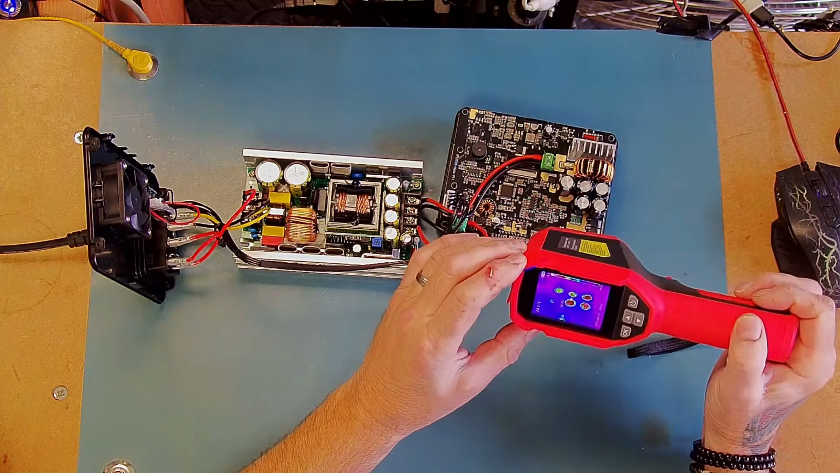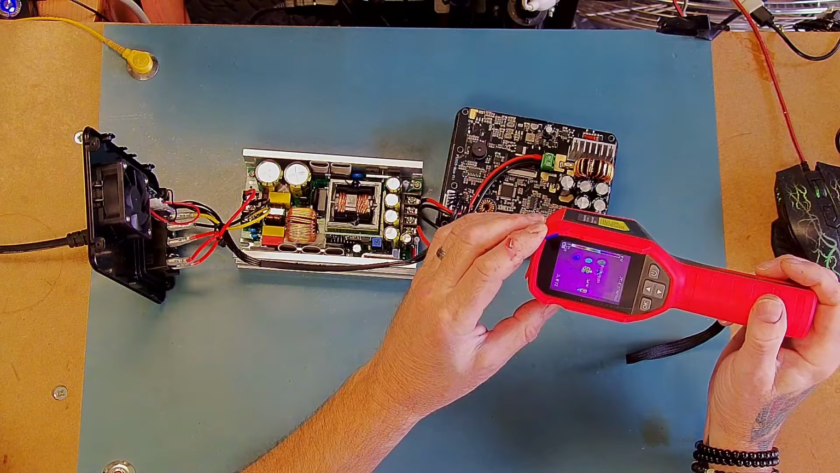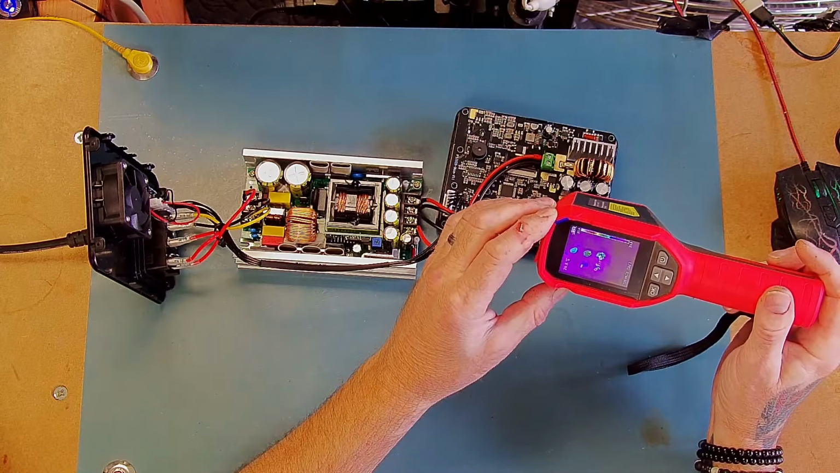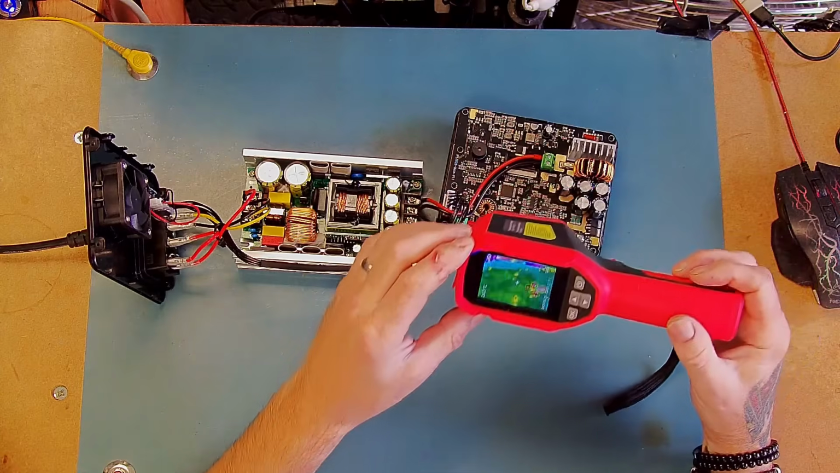And again, the capacitors on the front panel appear to be the warmest part. That one's at 36 degrees. That one is at 32 and 28.